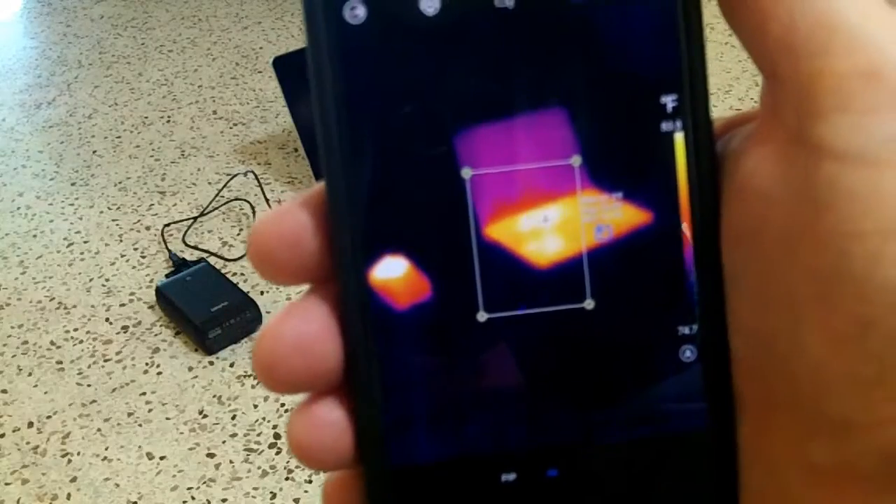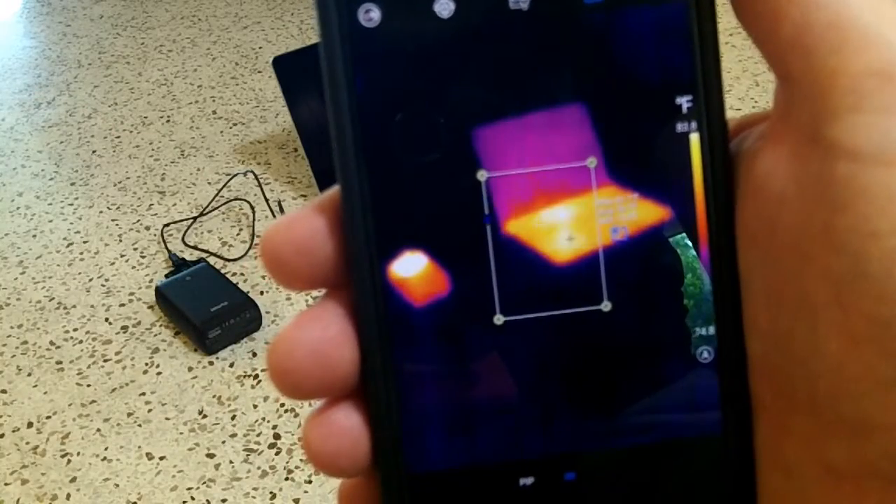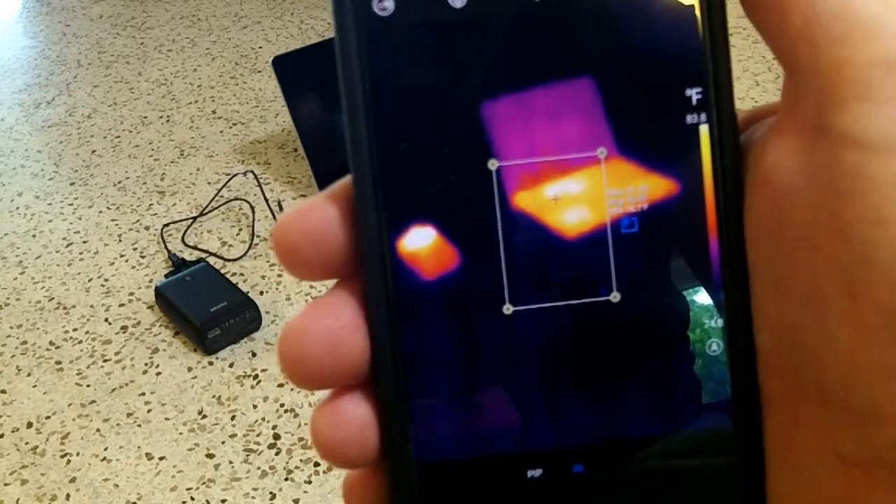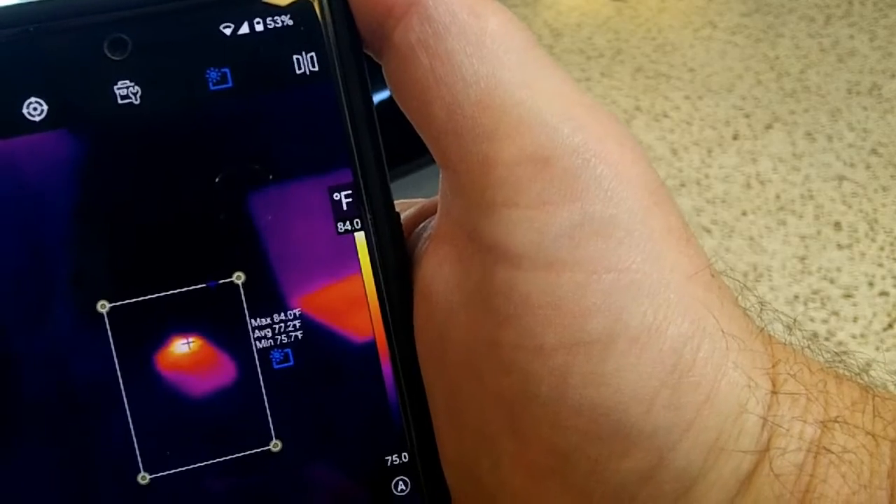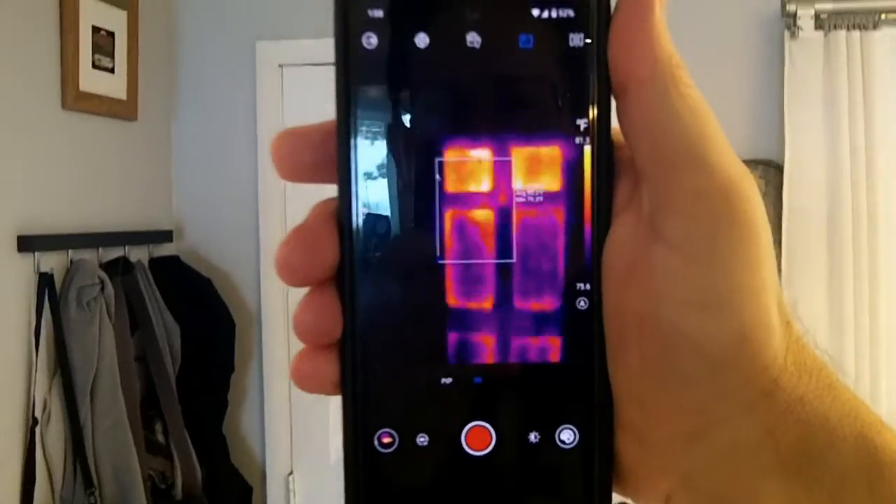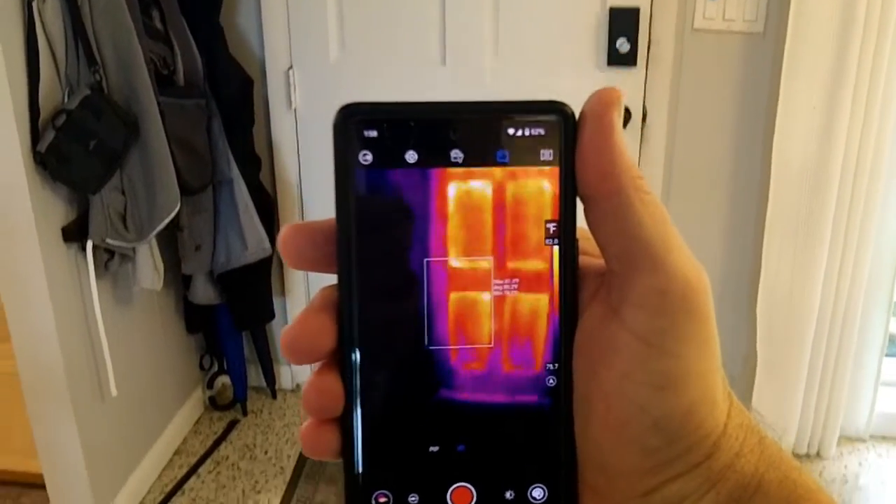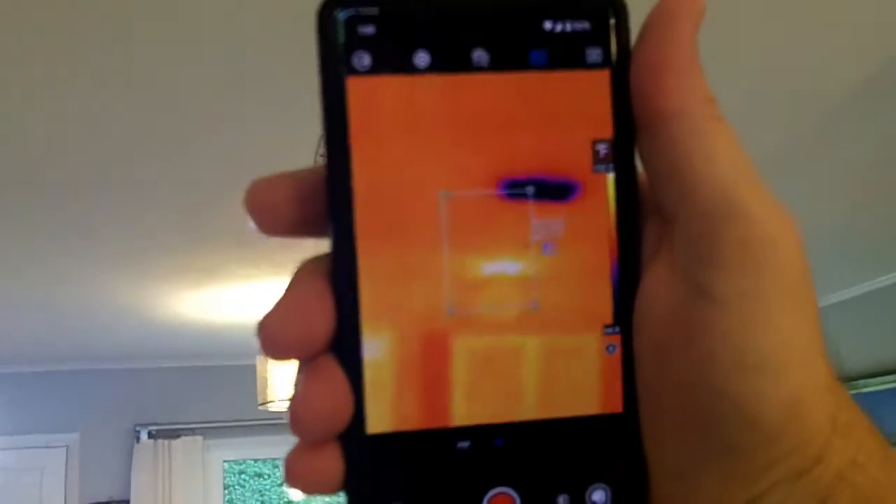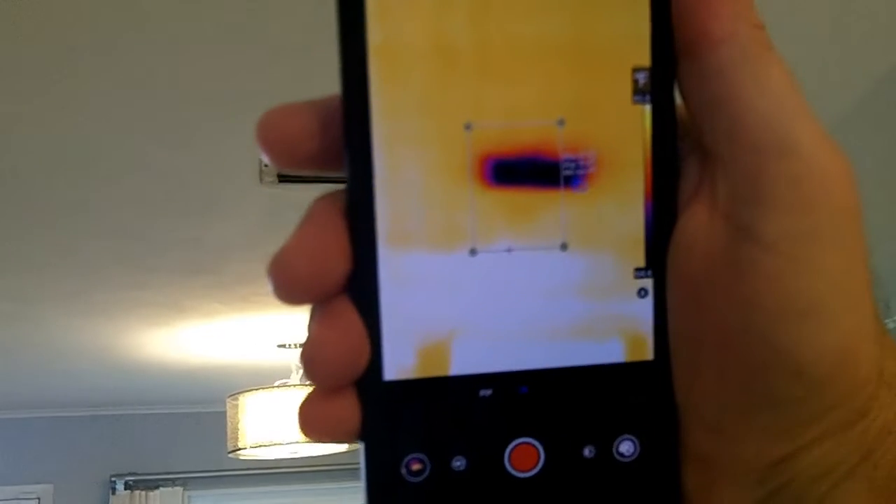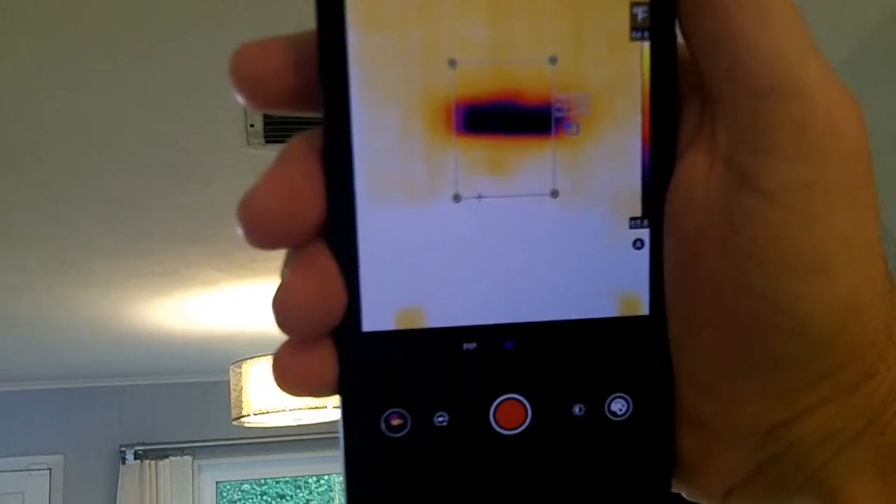So if I turn on the analysis box, it'll say, hey, within this box, this dot is at the hottest point, which is 81 Fahrenheit, and then the minimum point is 76 Fahrenheit. I move over here, it'll jump into the box there, and it says, hey, we have a max of 84 on the power bank. So here, looking at my door, you can see where the door is thicker or thinner and where more or less heat comes through the door. So you can see the windows. And also, up here in the ceiling, that black area is the air conditioner vent, and the minimum temperature down there is 65 Fahrenheit.